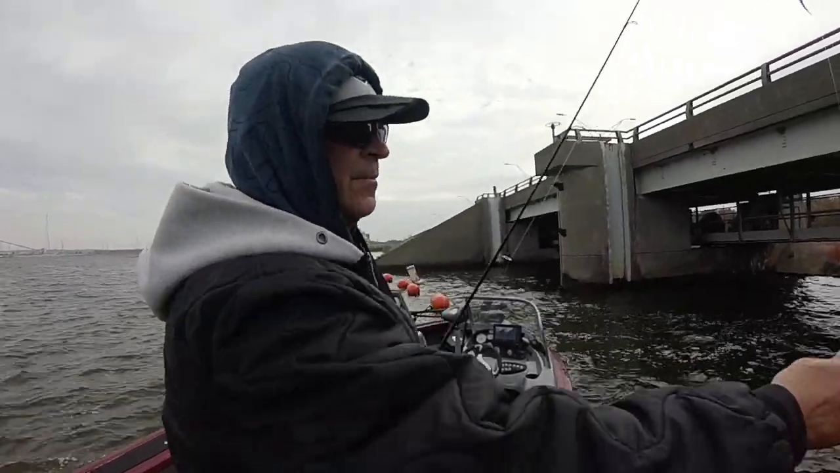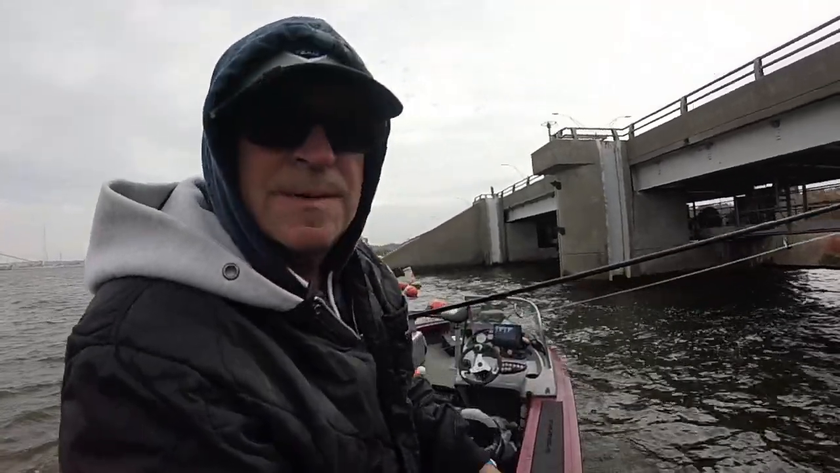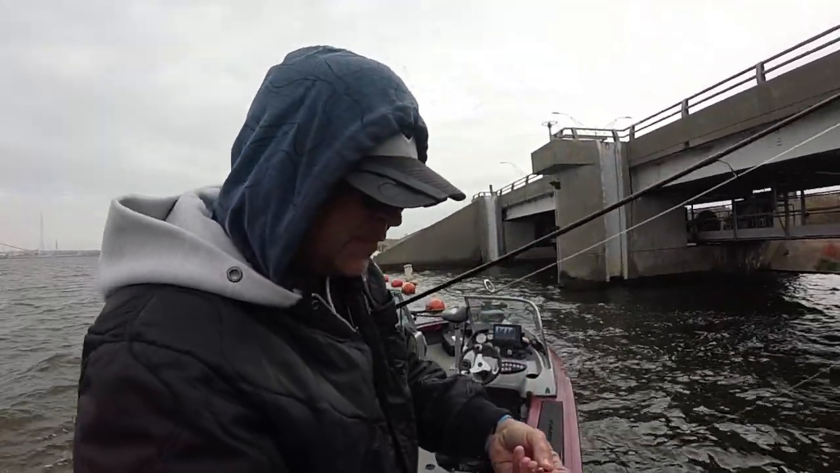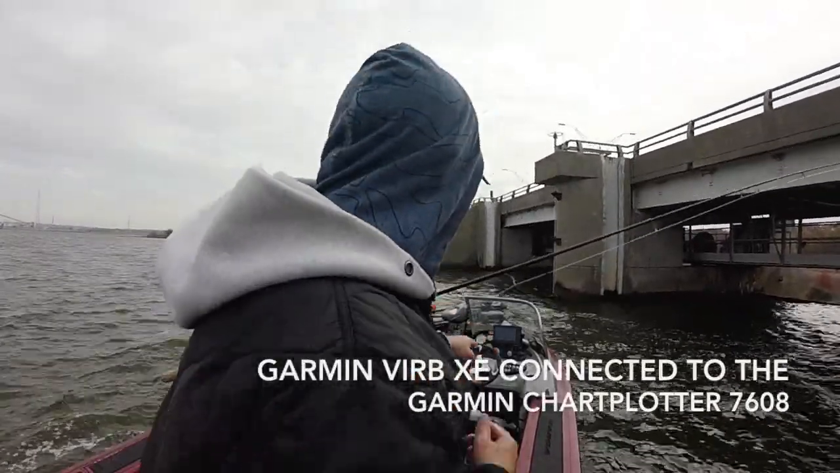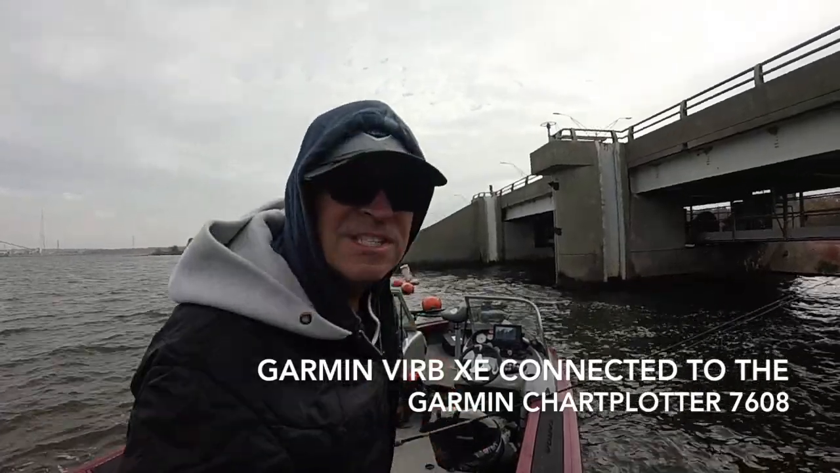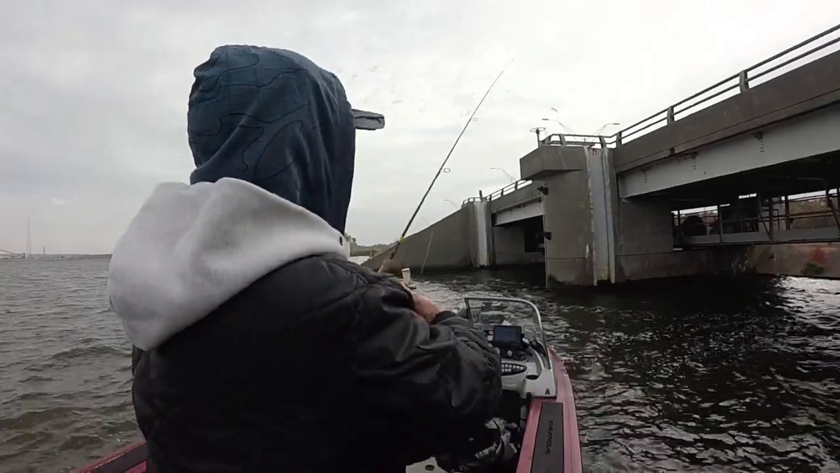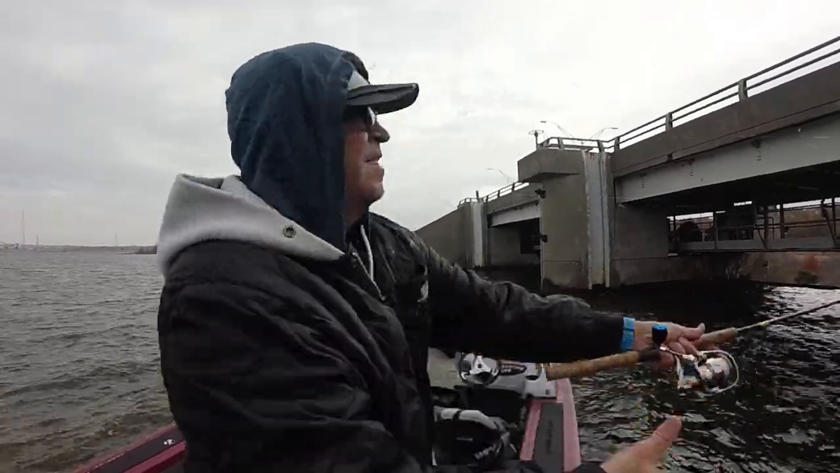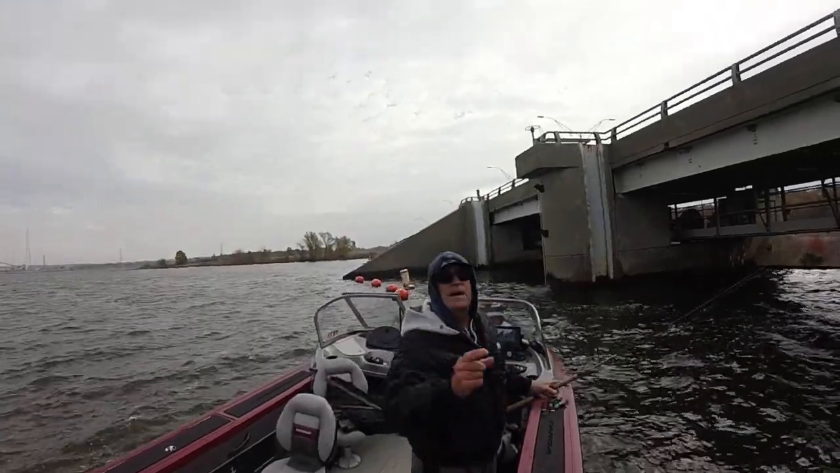Speaking of the Garmin Virb, one of the neat functions of this Garmin Virb is it also hooks up to your Garmin fish finders. If you look down at my fish finder, you can actually see that I'm using my fish finder as a monitor, so I know that I'm getting the shot that I want. Very helpful.